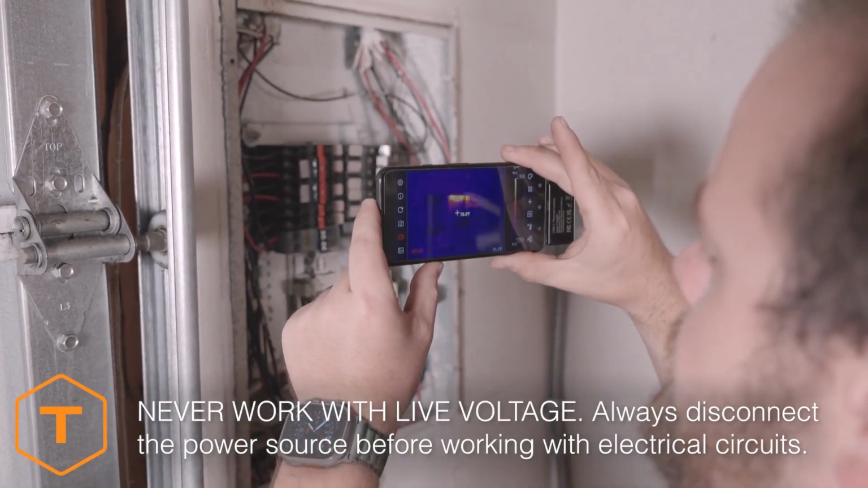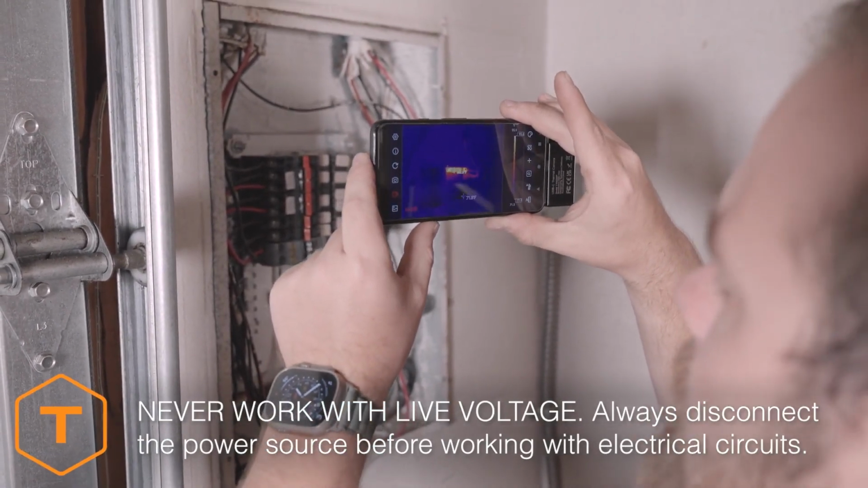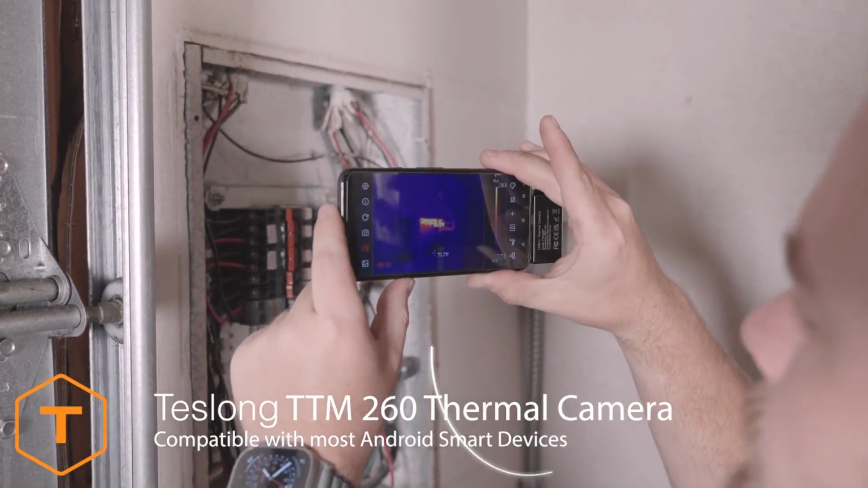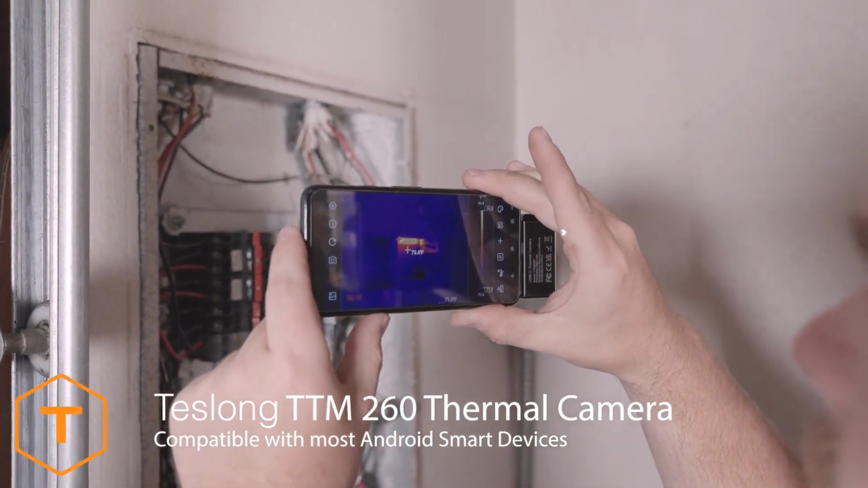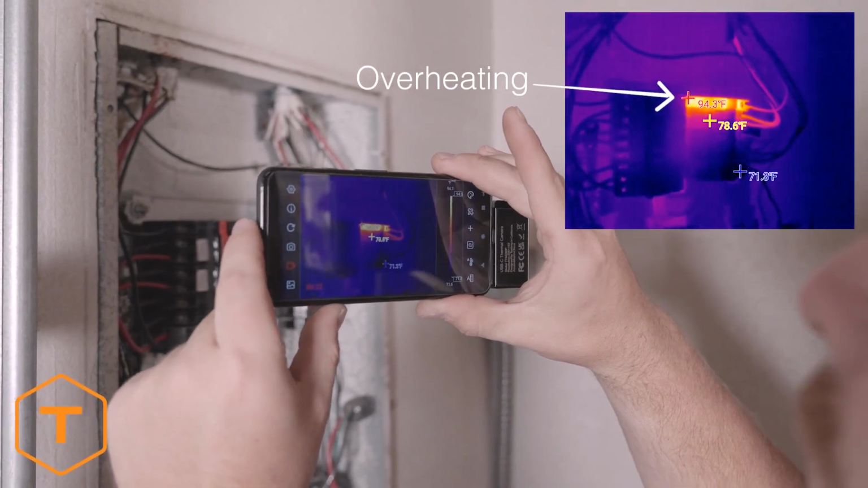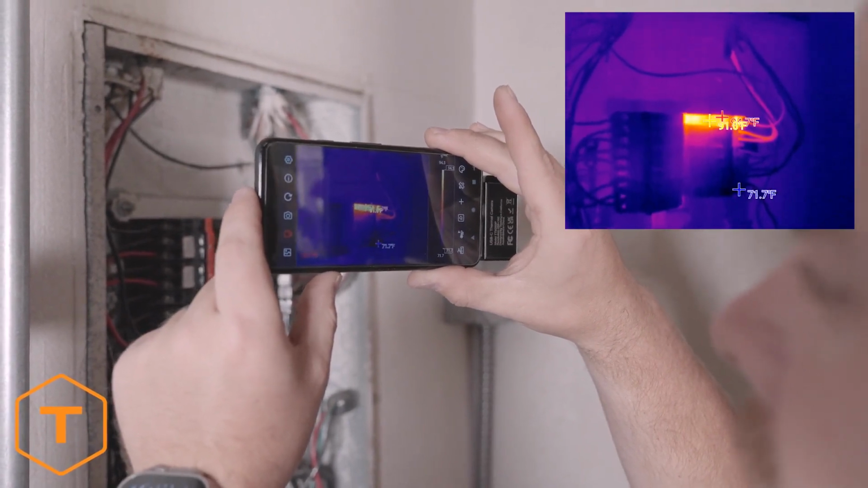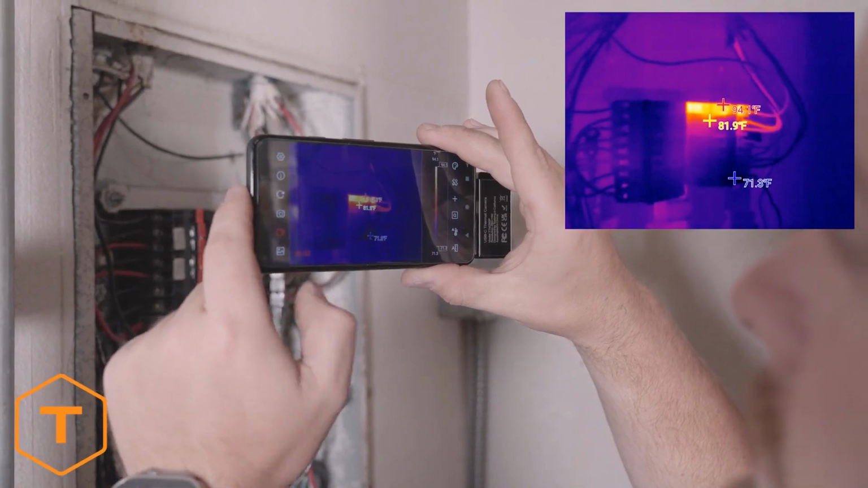So typically in electrical components, before they fail, a common characteristic is they get very hot right before they fail. So as you can see, the top right breaker is considerably hotter than the rest of the breakers in the panel. So that tells me one of two things. I have a loose connection at the breaker where the wiring meets the breaker, or I flat out just have a bad breaker. So let's try to troubleshoot this and see what's going on.